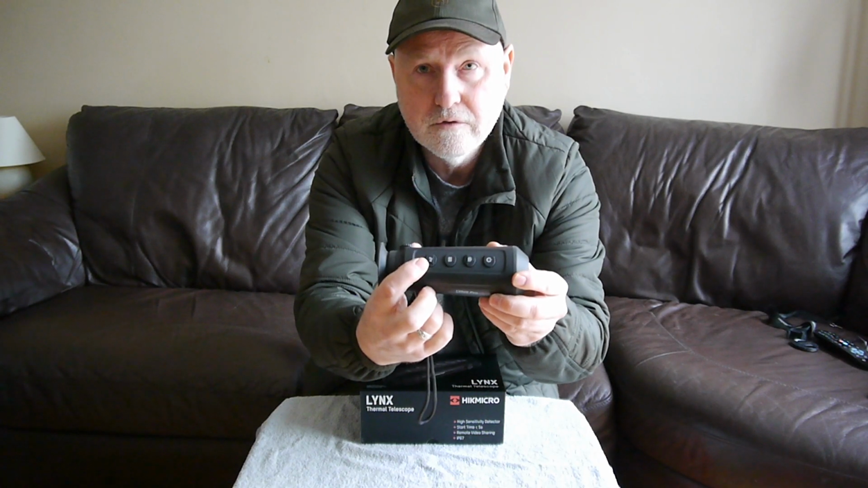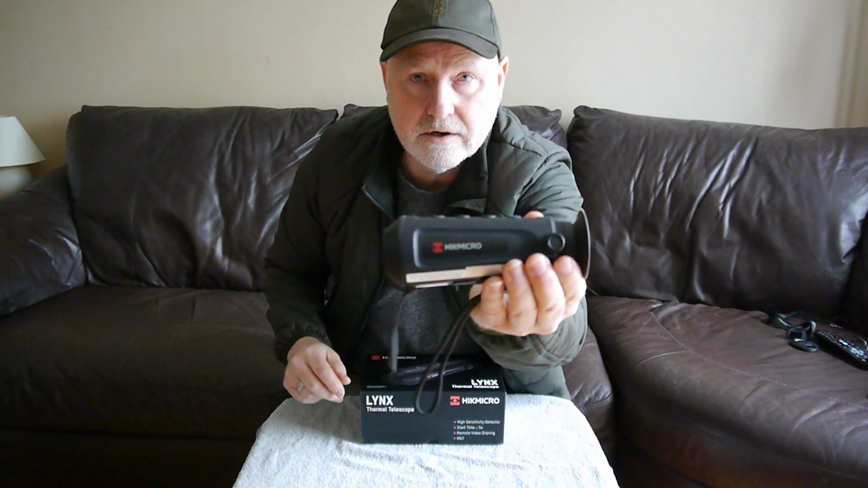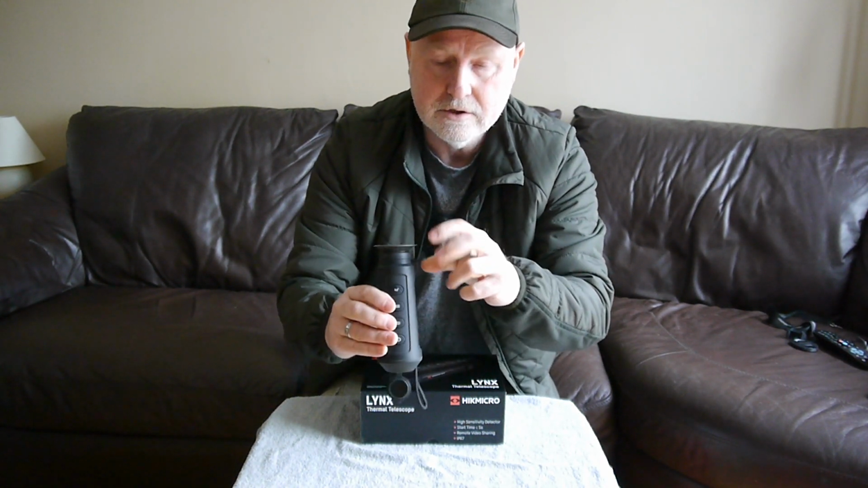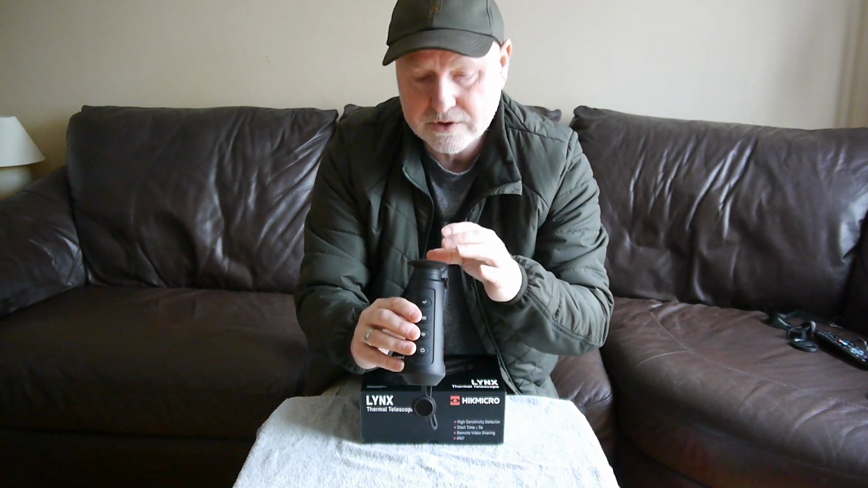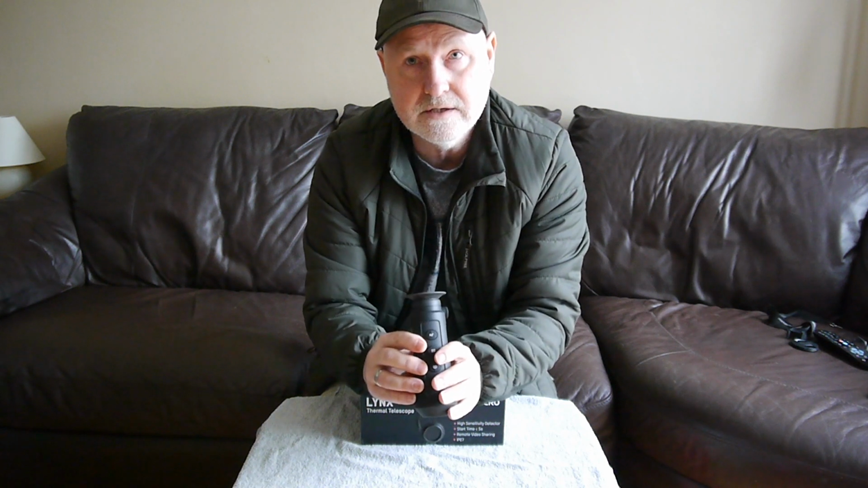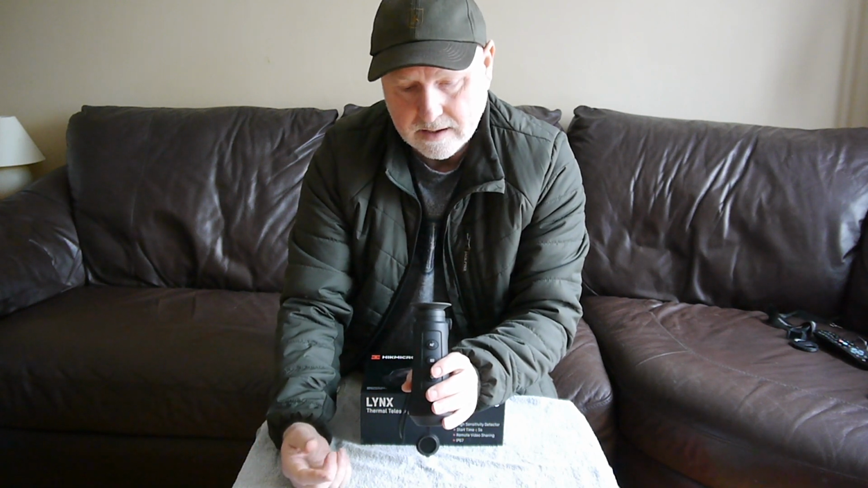Four buttons, which I'll go through in a minute, along the top. This little rotary knob on the side is to focus your eye onto the little screen that's in there. You just rotate that until everything comes crystal clear on the screen. On the screen, when it's on and you're looking through it, is all the information that you need, such as the battery, the date and time.